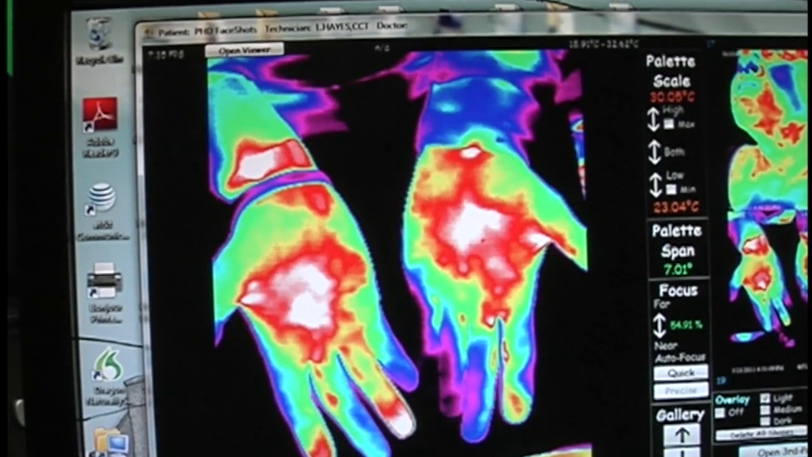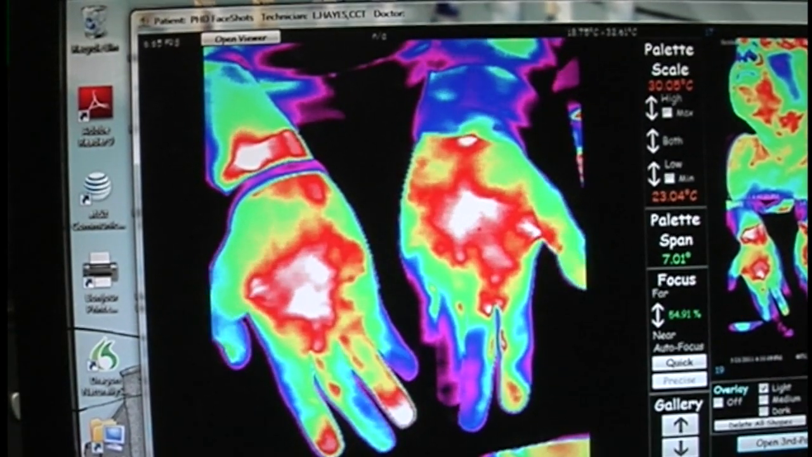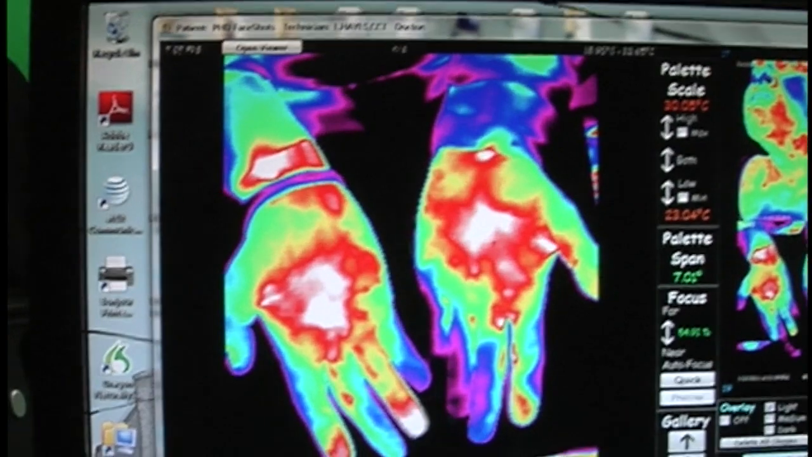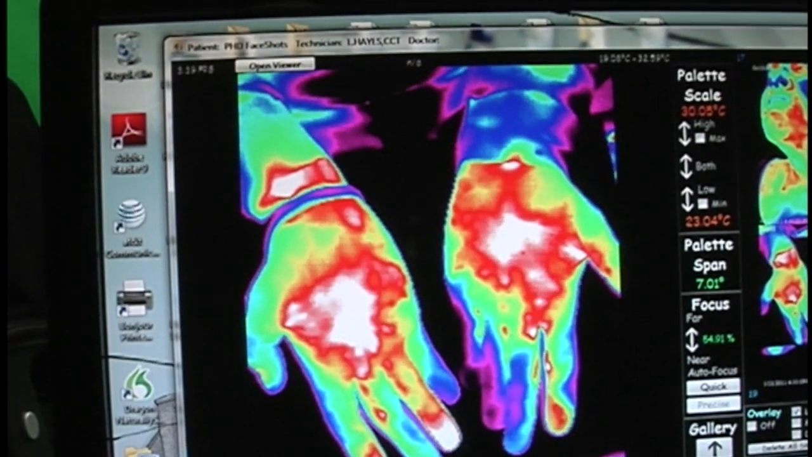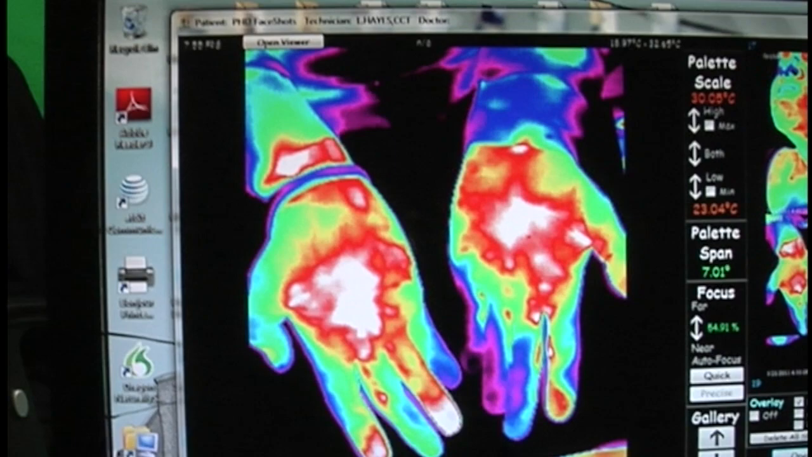That's amazing, isn't it? I'm feeling just exactly what I'm seeing on the imagery. This is quite phenomenal. And you've been in this room for 2 hours, so it's not like a temperature change from being in a cool room. That's right, Doc. I've been in here all this time, and I can't believe it now.